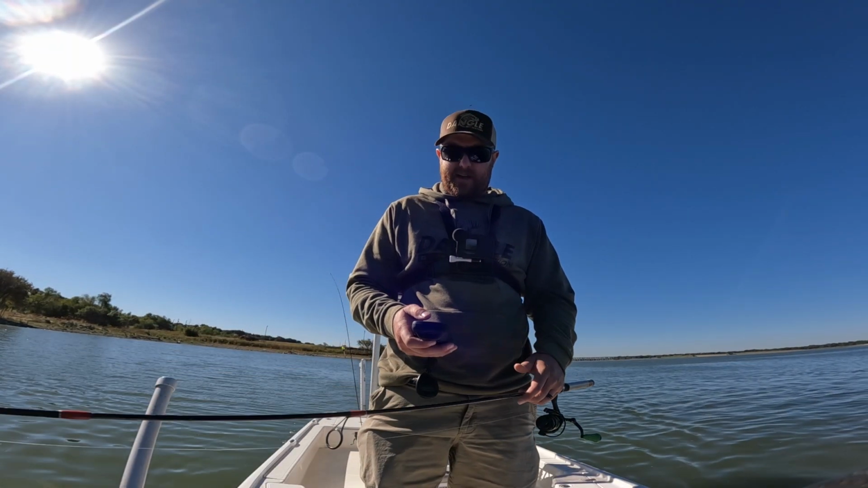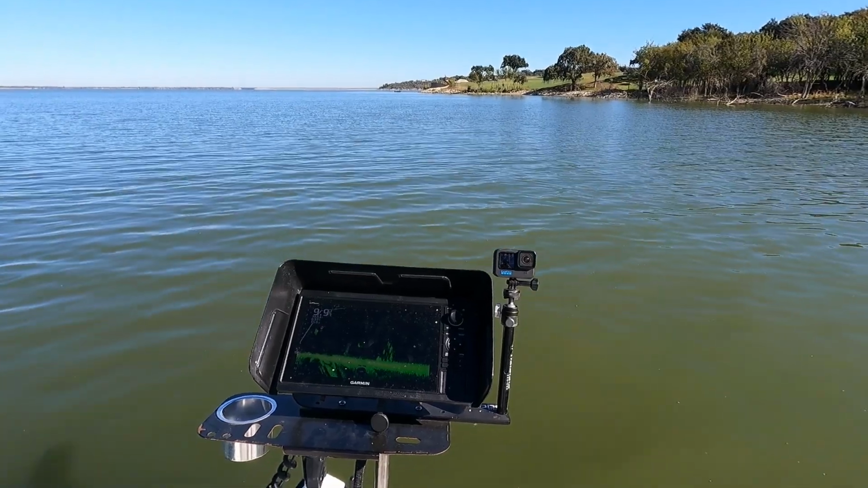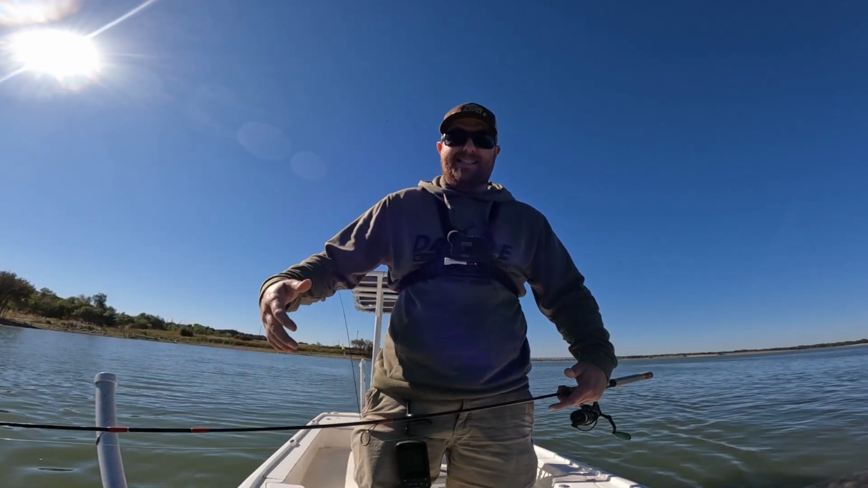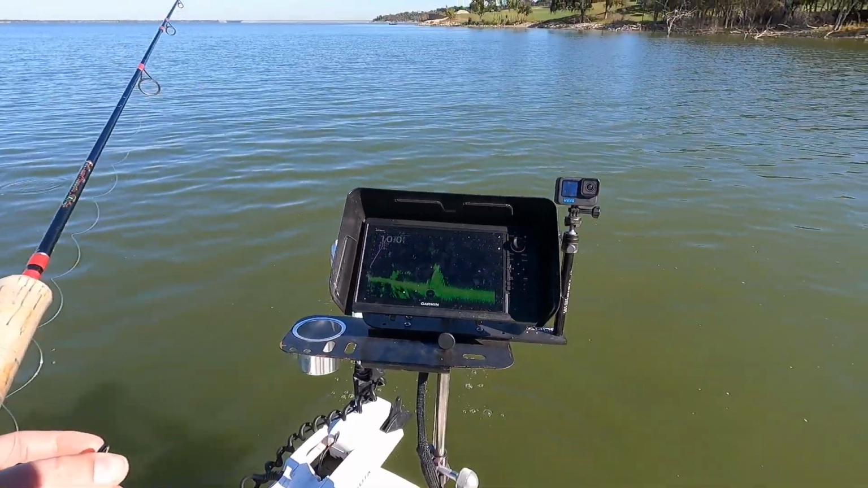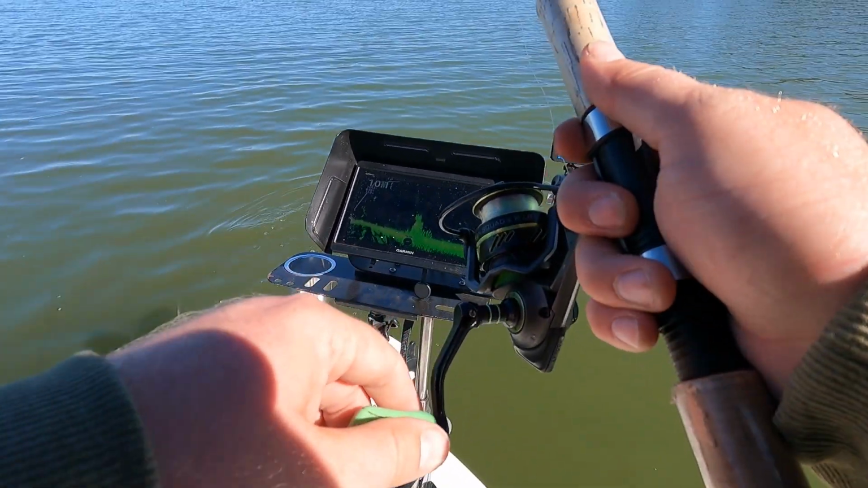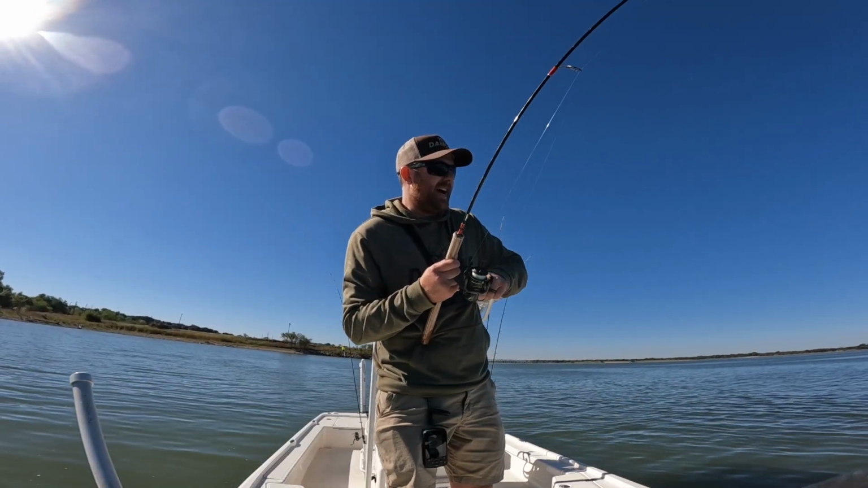Now guys, one thing that I really wanna note is if you're cruising along and you find a brush pile and the brush pile looks loaded, guys, stop and fish it. We're still in that time of year where you can pull up on a pile and pick apart, put together a nice limit. It's just that this time of year is also when they start to transition. See, like that pile right there, guys, golly.